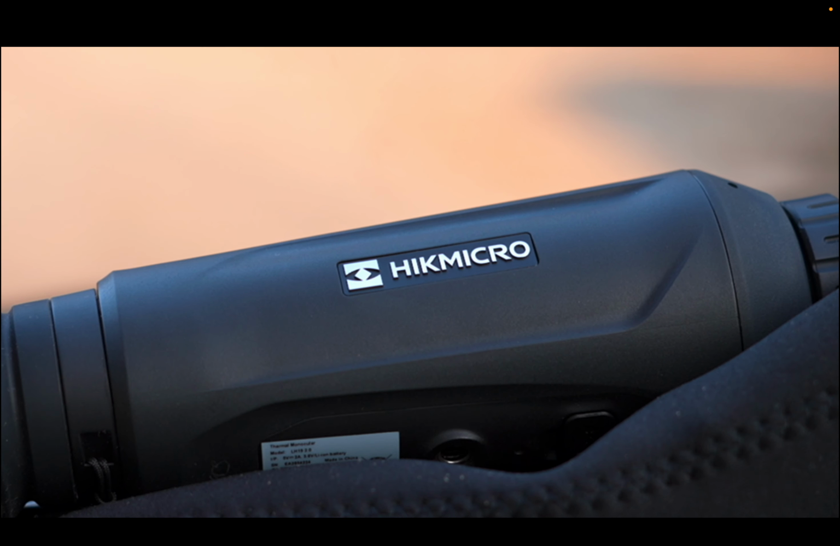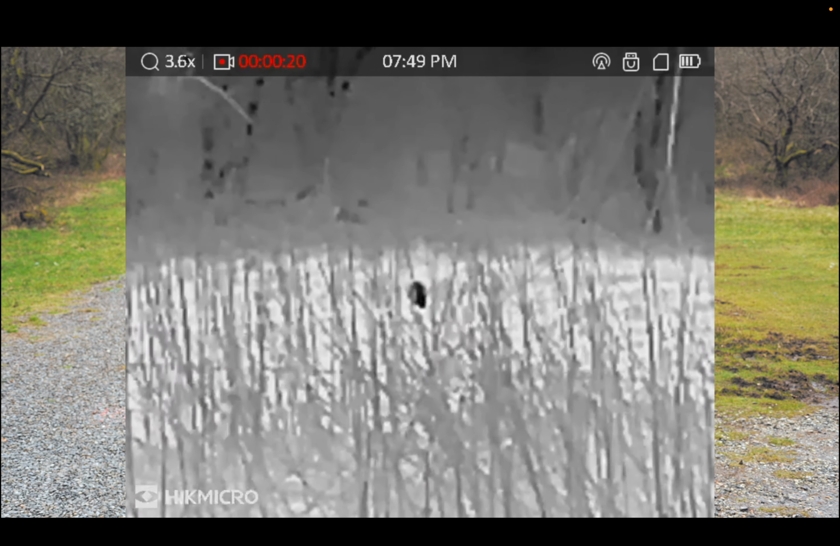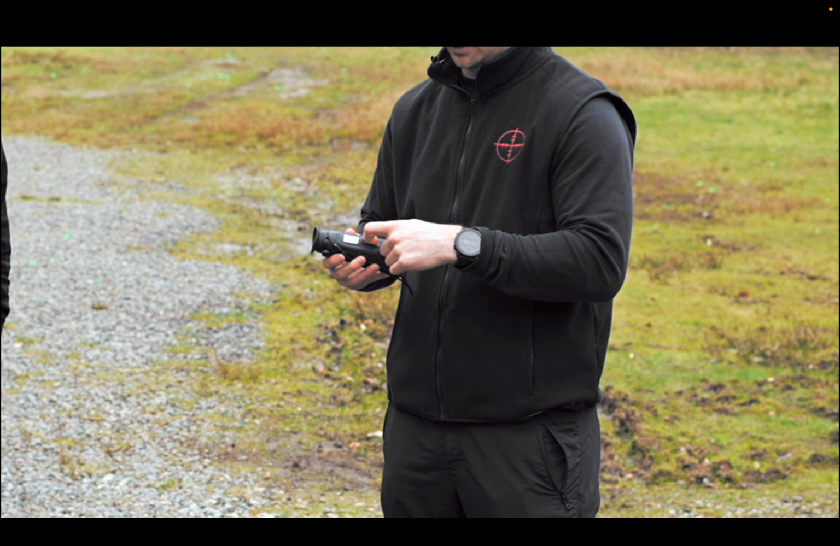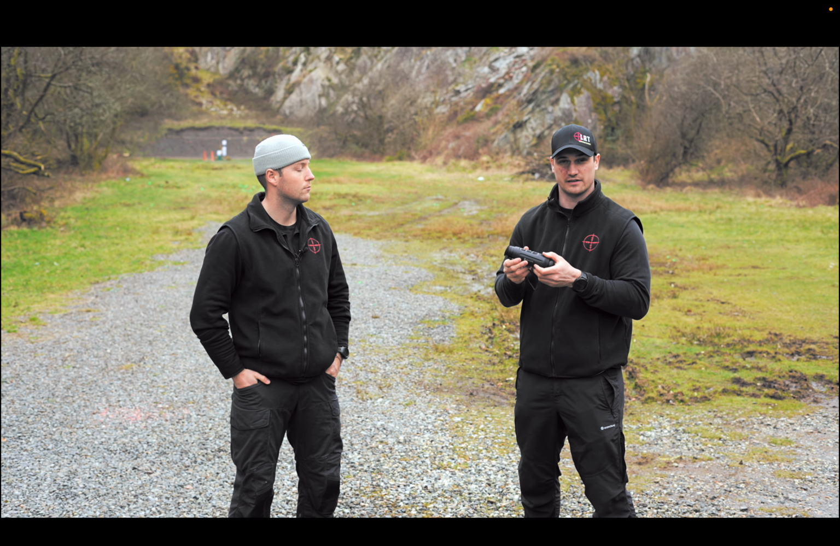However, I was up at the Forest of Dean the other day and I turned it back on because I would scan, drop it down, and I didn't want to waste battery, so it was handy having that feature. On the bottom of the device then, you've got a USB port here, and that's for download and upload of your footage that you've captured.